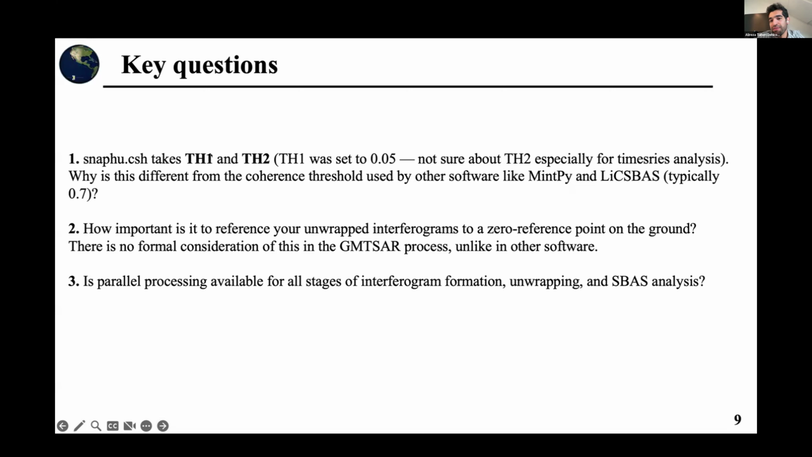But in GMTSAR, even if I set it to 0.05, I would not get a very continuous map, and still gaps exist. And also, how important is it to reference your unwrapped interferograms to a 0 reference point, because as I mentioned earlier, I see other packages use a reference latitude and longitude exactly during the process, but GMTSAR doesn't do that. And also, is parallel processing available for all stages of interferogram formation, unwrapping, and SBAS analysis in GMTSAR?